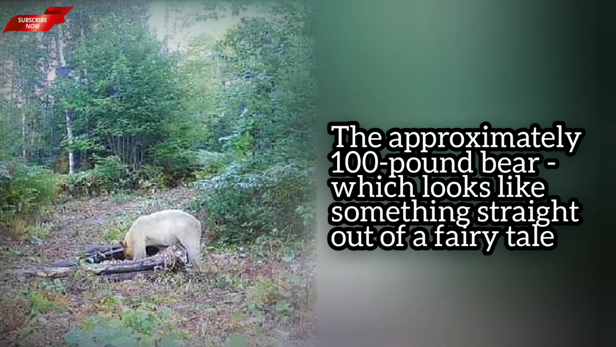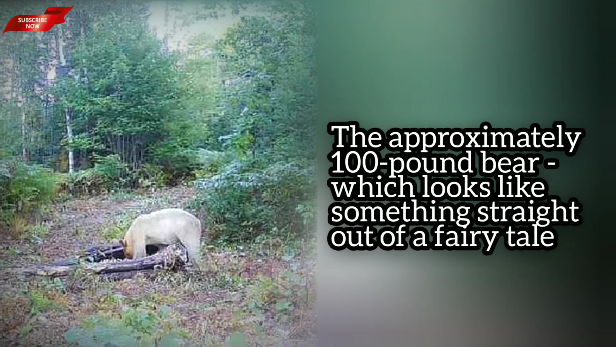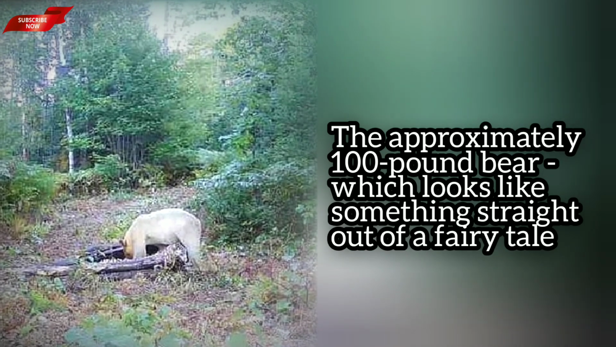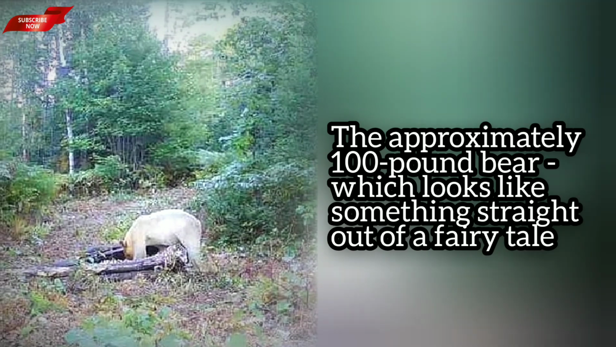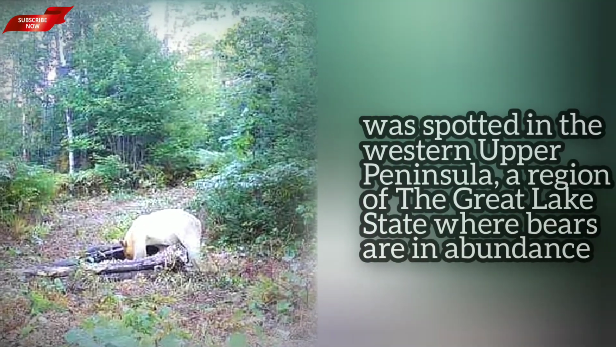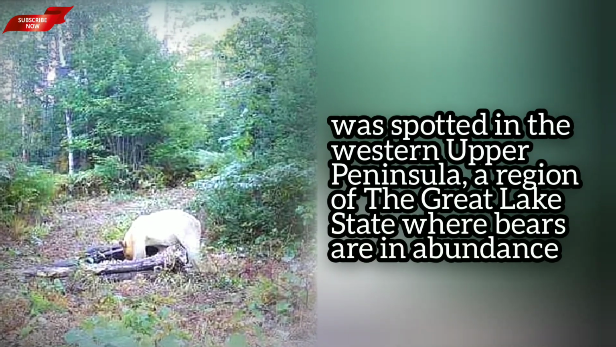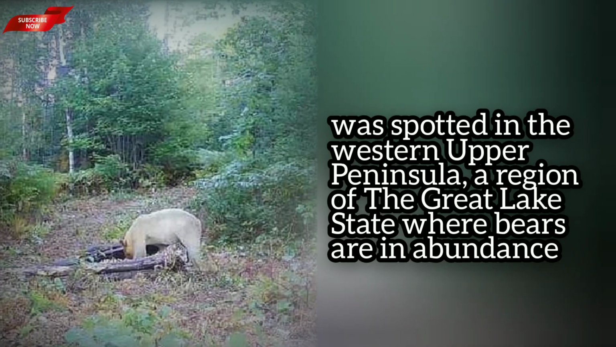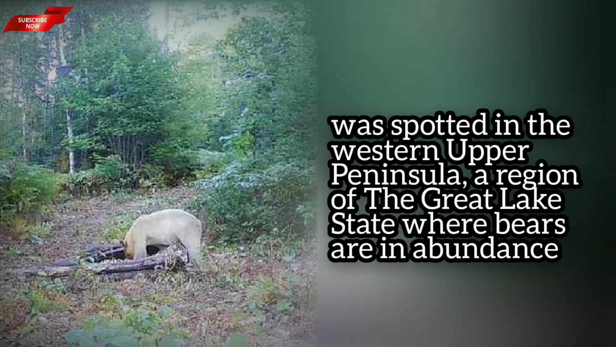"We've had some cinnamon color phases show up, some blonde and chocolate on some trail cameras we use for surveys, which is also really cool to see," Norton said. "But those are more common in bear populations. White is its own thing." As Norton says, the animal in question is not your average bear. It boasts a nearly all-white coat with some cinnamon colorings on the top of its head and neck, photos show.